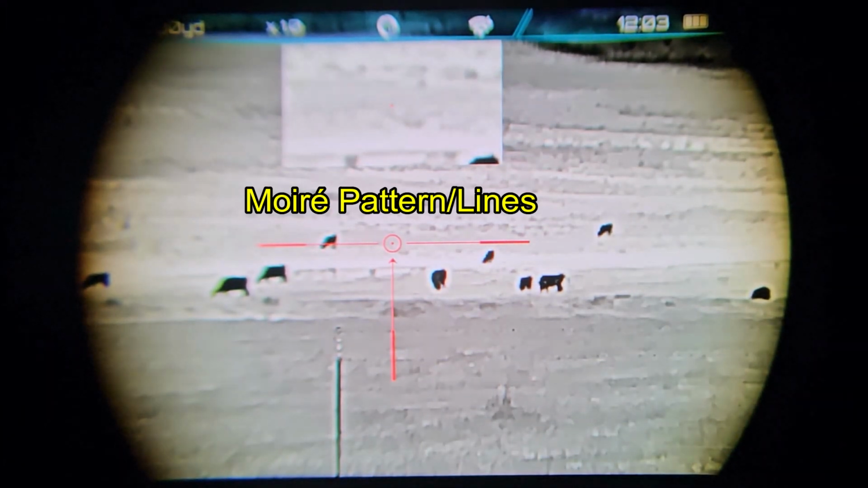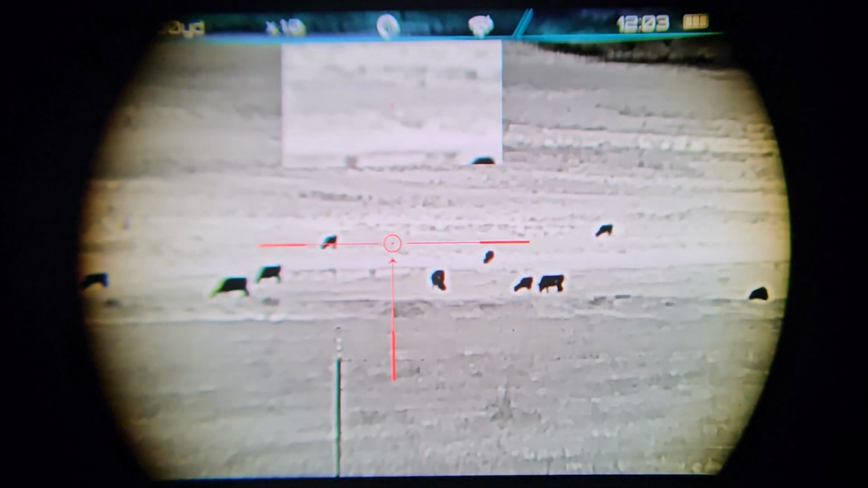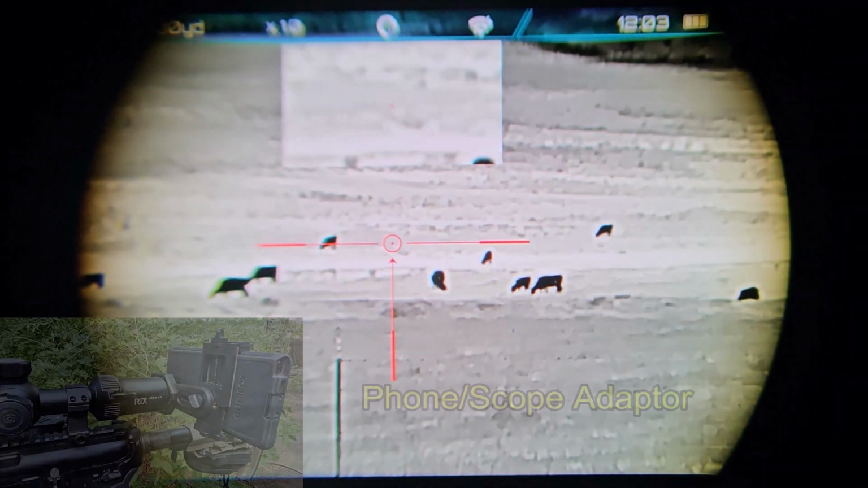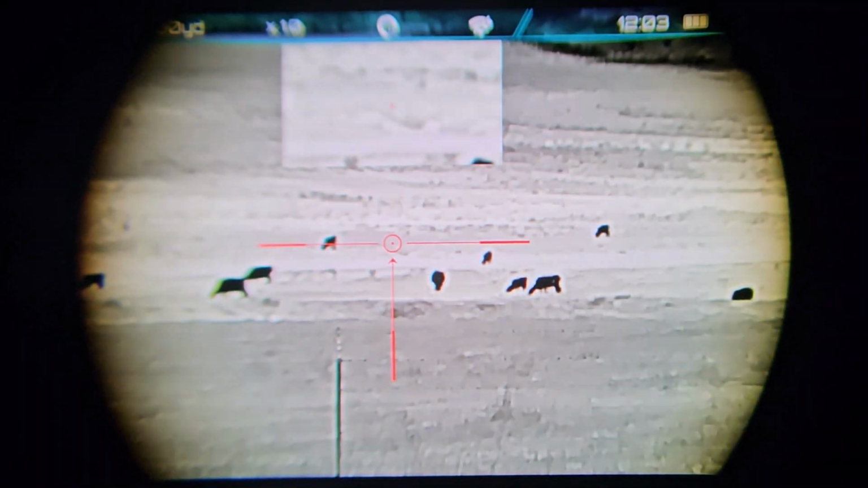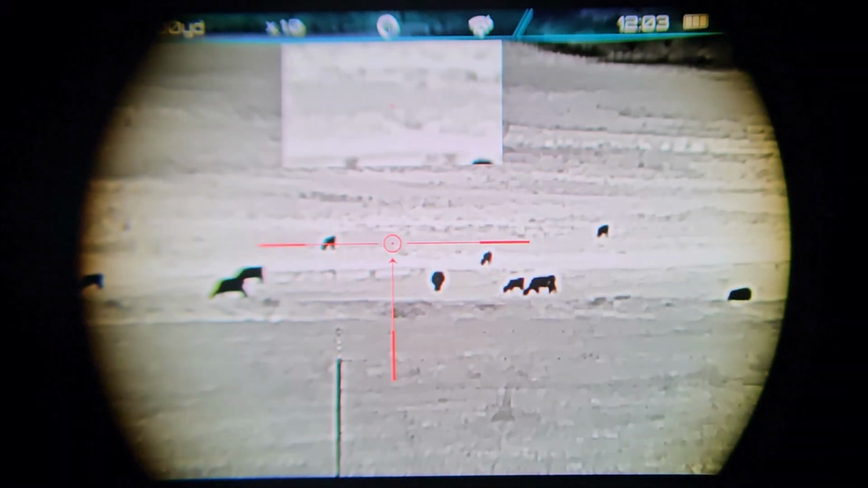These are moire lines. These are sort of interference lines because you're trying to video a video screen and it's just not working out. It's kind of like when you take a picture of your TV and see the lines. So I have my phone mounted on the back of the scope with this adapter device, and if you don't get things lined up exactly right, then things get a little bit out of whack, and so we're not quite centered. This left edge is a little bit blurry. This left side of the horizontal crosshair is blurry.